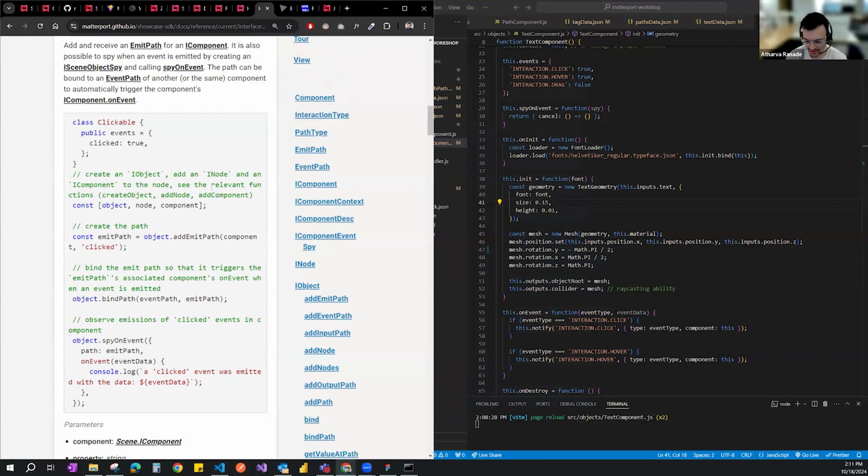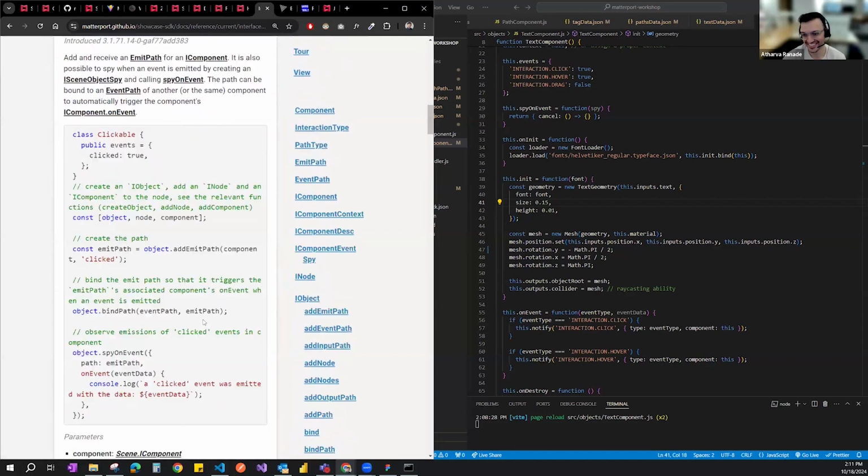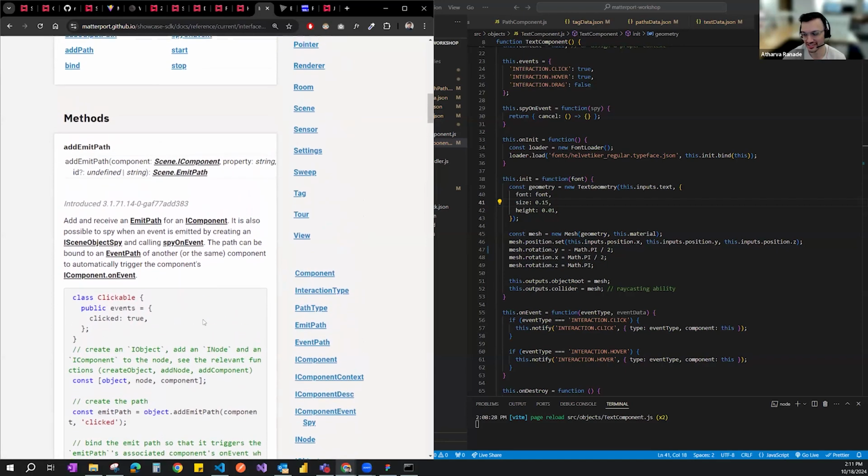I wouldn't say Matterport has the best documentation. I think they're still building it. Six to eight months ago, it wasn't up to this level. But to have documentation is also good documentation, right? That is true.